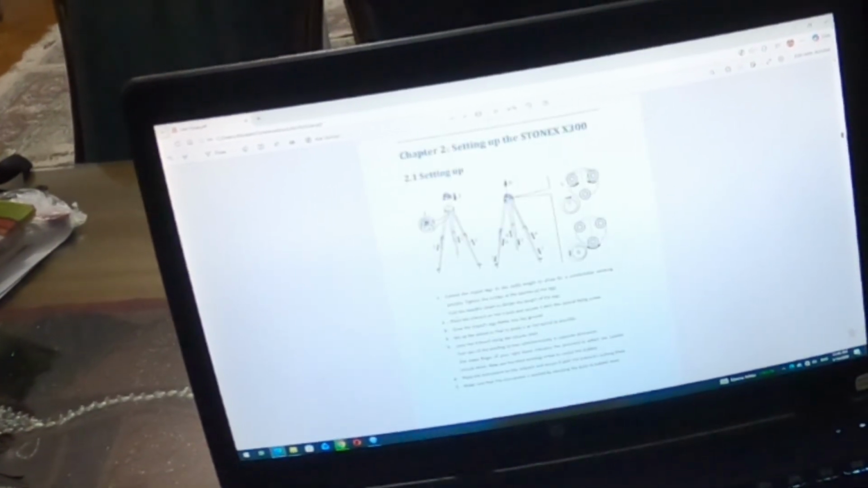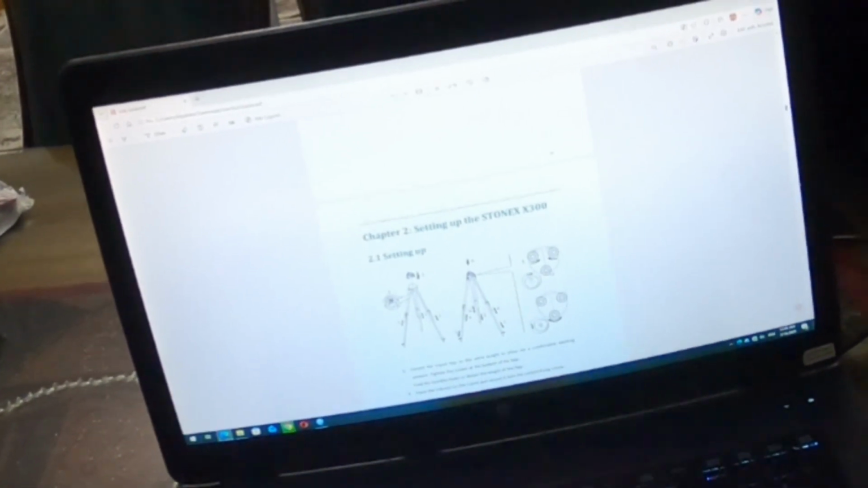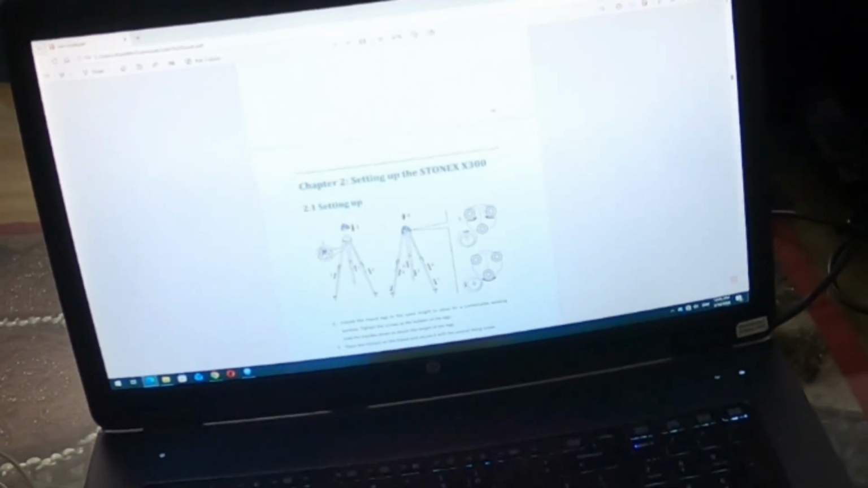As you can see, how to use it, the tripod, everything. And here also you can see the thing that I explained, how to do the leveling. Yeah, two of them at the same time, like this, or vice versa.